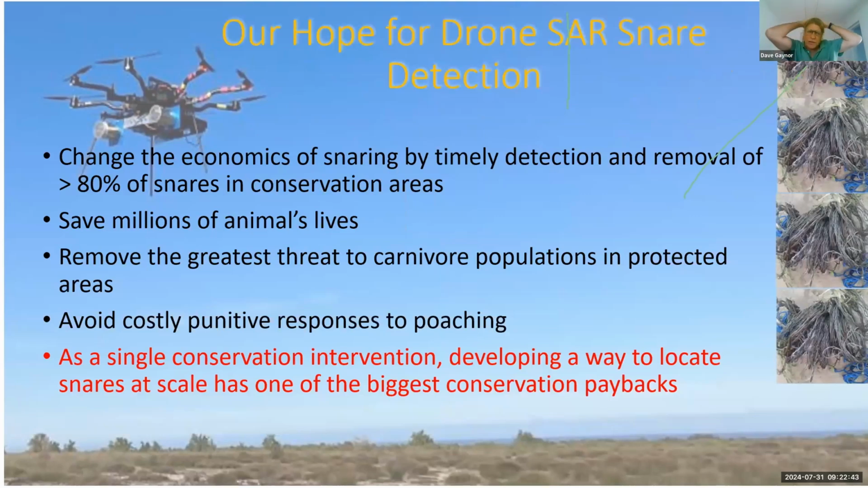Really our hope for this technology is that once you can fly large areas and detect snares over large areas to within 2 meters and predictably identify them, obviously you can save millions of animals' lives. You can remove the greatest threat to carnivore populations in protected areas and avoid costly punitive responses to poaching. And I really believe that as a single conservation intervention, developing a way to locate snares at scale has been one of the biggest conservation paybacks.